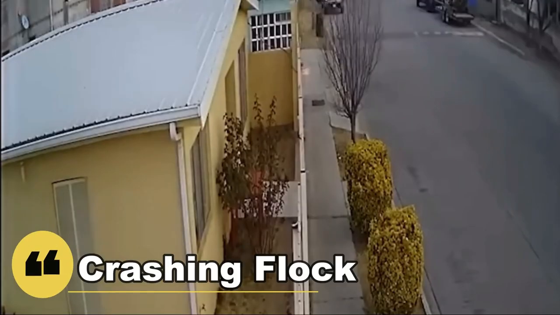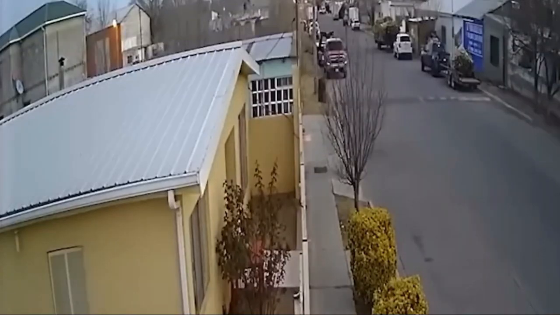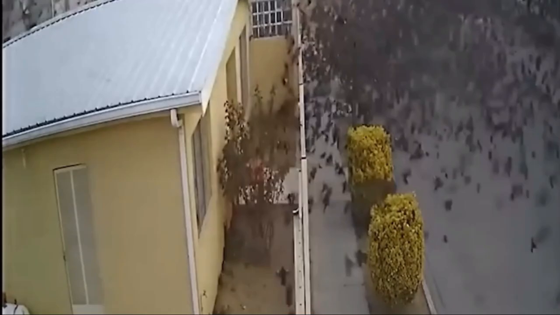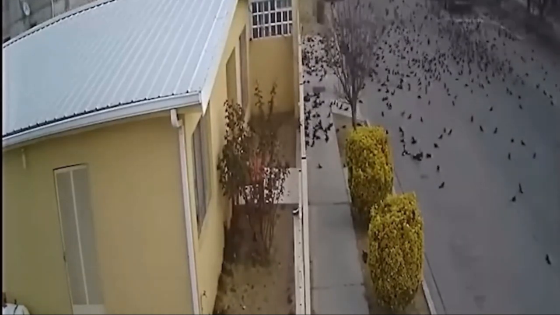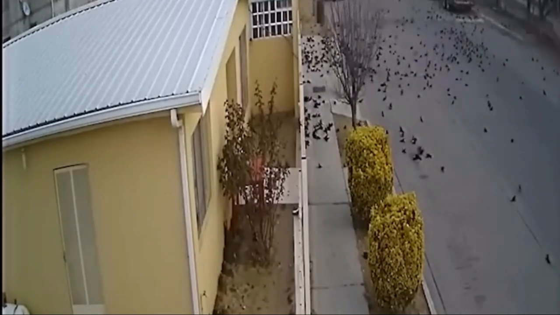Crashing flock. In the following video, we get to see something completely unexpected. In the video, a flock of birds can be seen in the distance, but all of a sudden they seem to just drop really fast and hard to the ground. I don't think I've ever witnessed anything like it before. Some of the birds get up and fly away, but some others appear to not move, having died on impact. People later confirmed that some of the birds did die when they crashed. Why did they act so strangely?